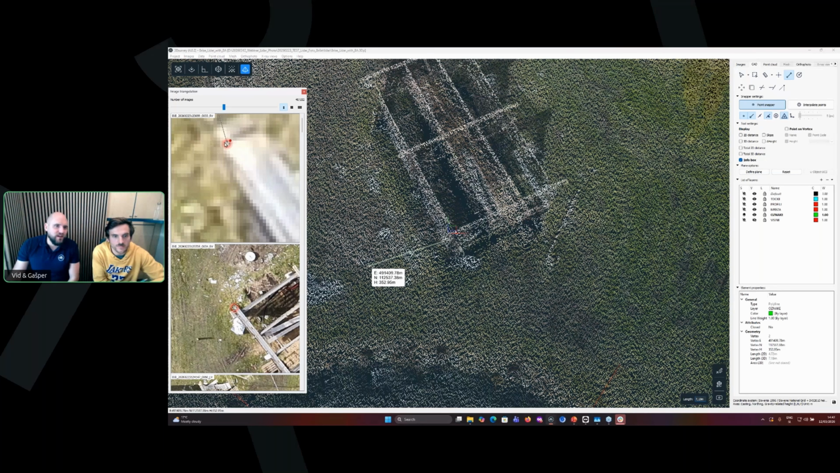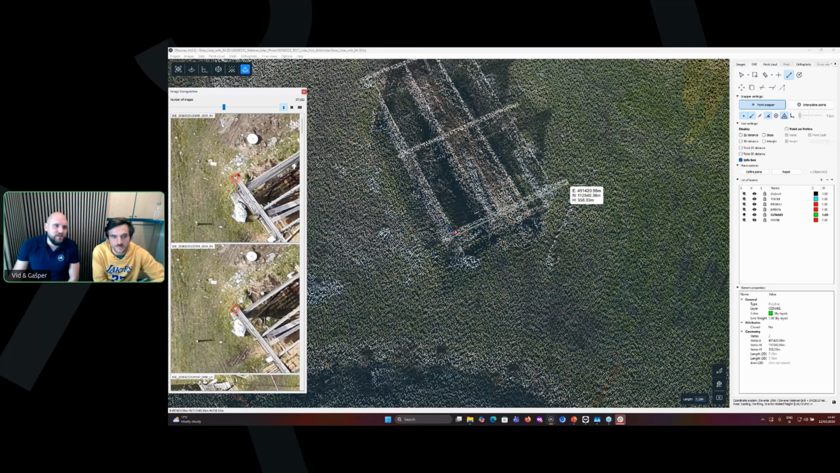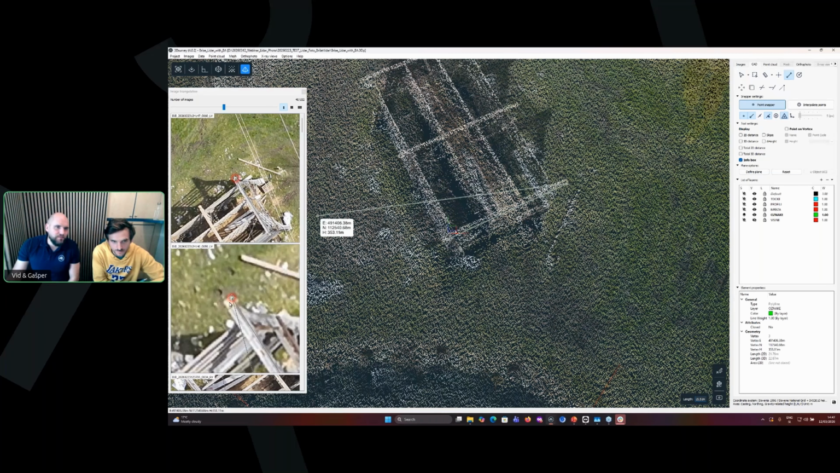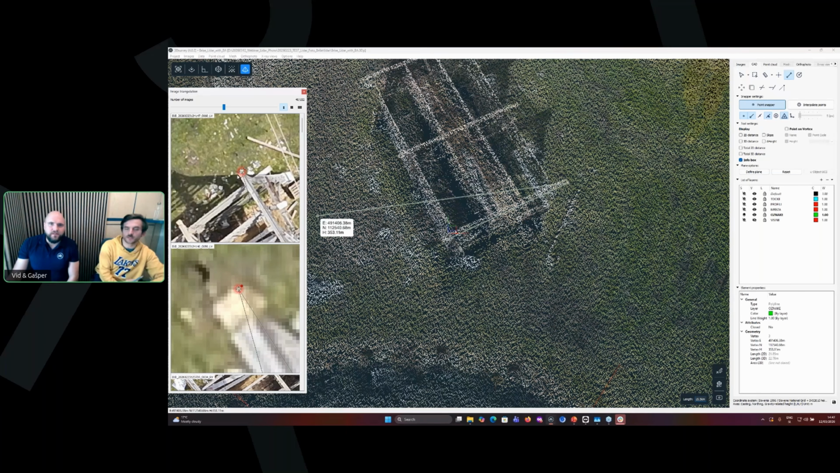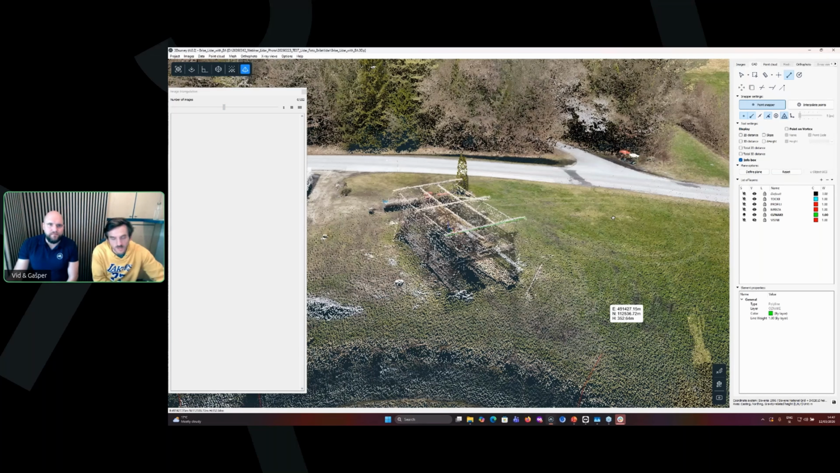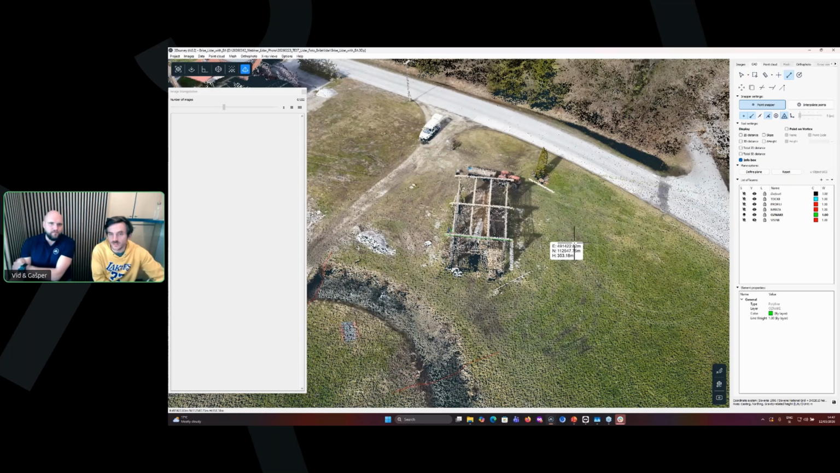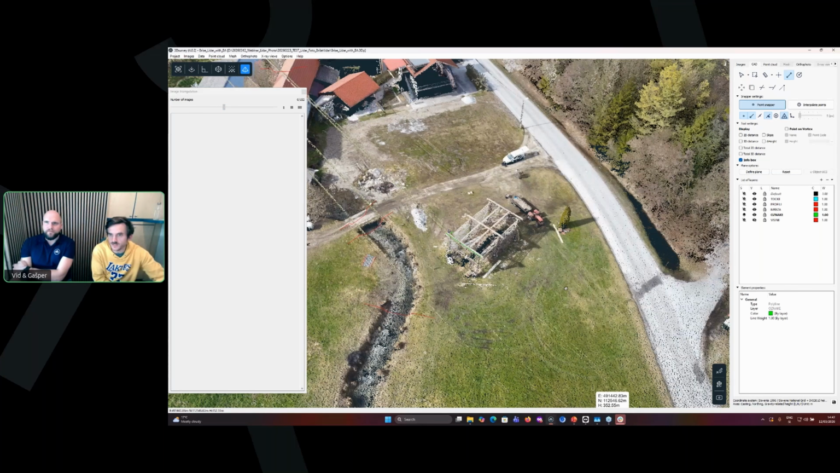Maybe that should be there. In this direction, measure to here. And improve that. So that's the main benefit of 3D survey. I can use Terra to calculate a 3D model, but in the end it's the same quality. But this is the power of 3D survey.